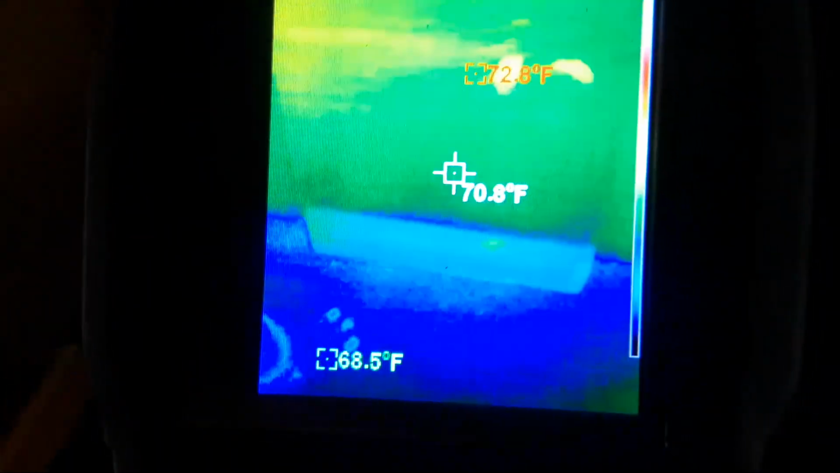There's my refrigerator. Look at that. That thing is leaking heat like crazy. Stove, gas stove, electronic ignition, very shiny. So, you know, no heat there. LCD clock, a little bit of heat there. Same with the microwave.